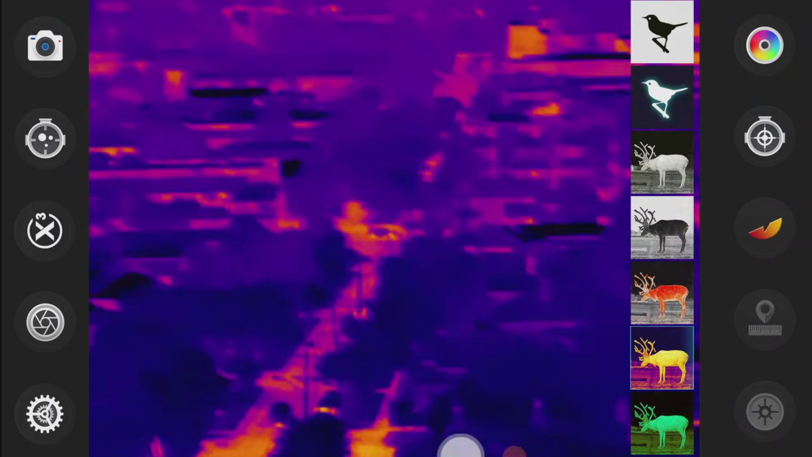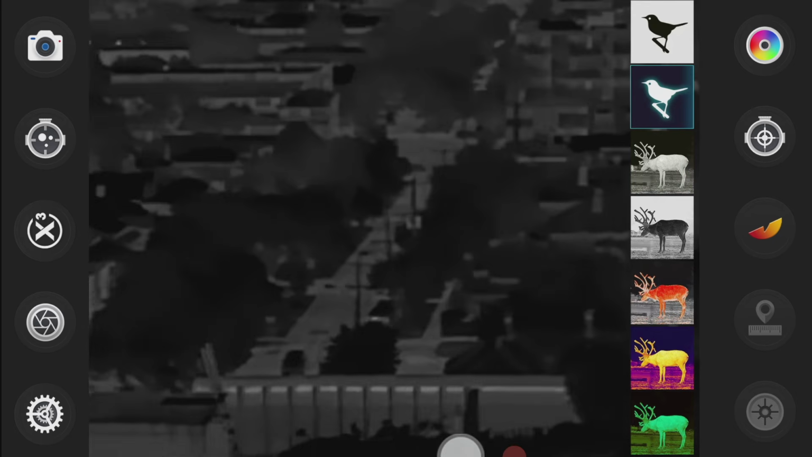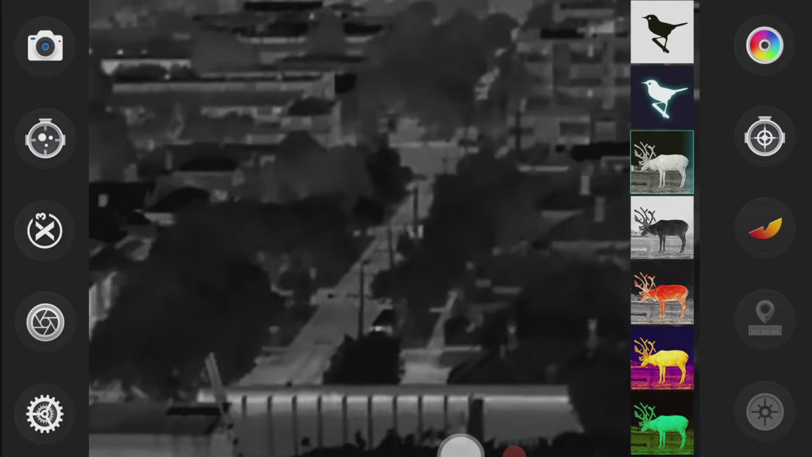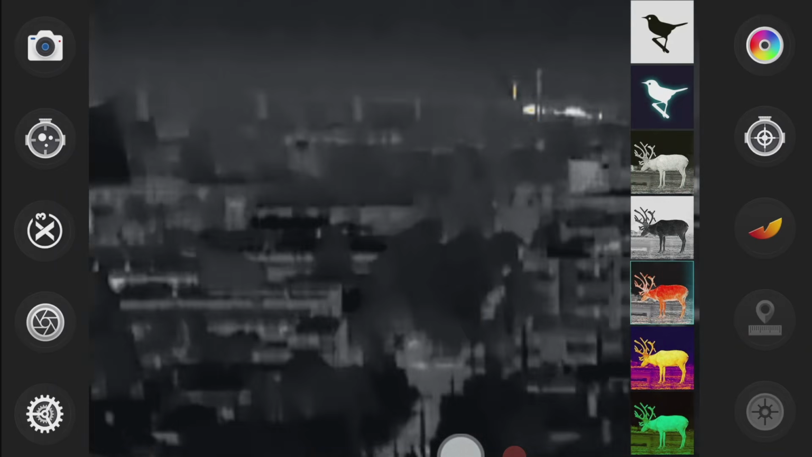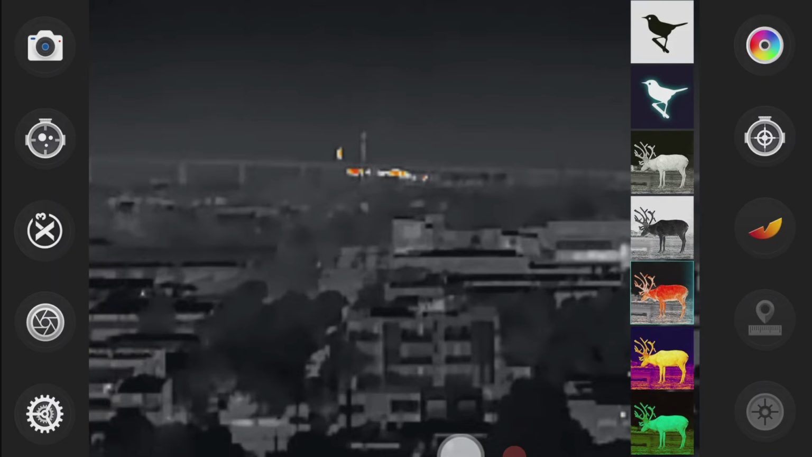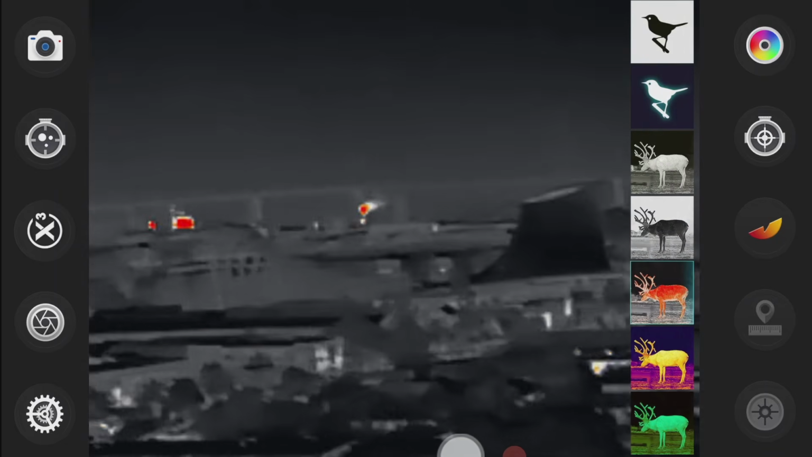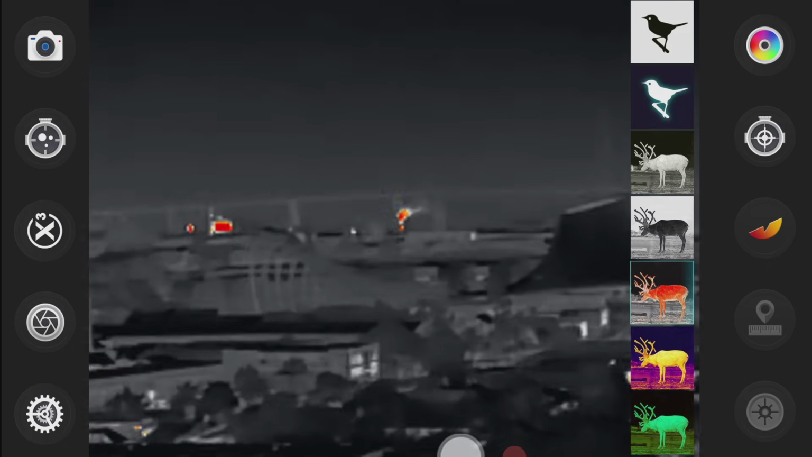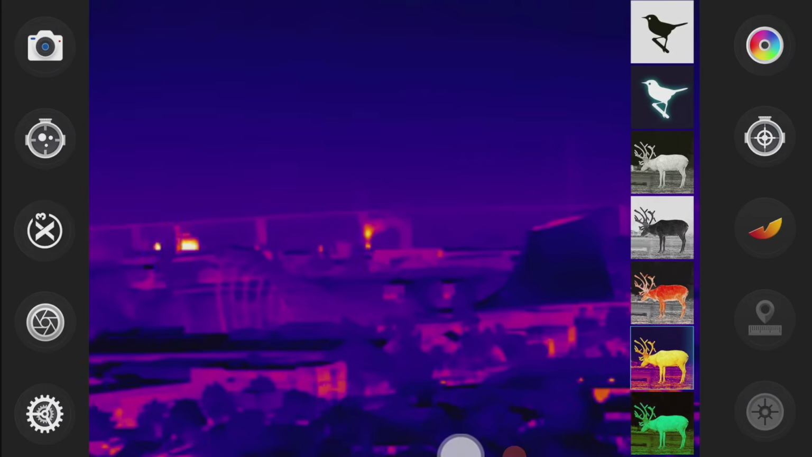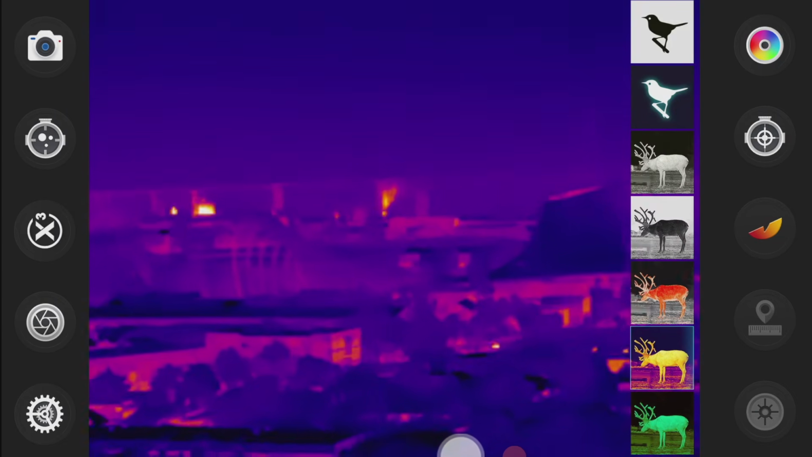And there are a few different color palettes. So you've got these bird watching modes. You've got this white heat, black heat mode. Not really like an isotherm, but it shows the hottest areas of the scene. There you go. There's some smoke coming out the back there. Let's have a look. That's your normal iron red, like a night vision mode as well, if you want to just reduce the amount of light coming off the screen.